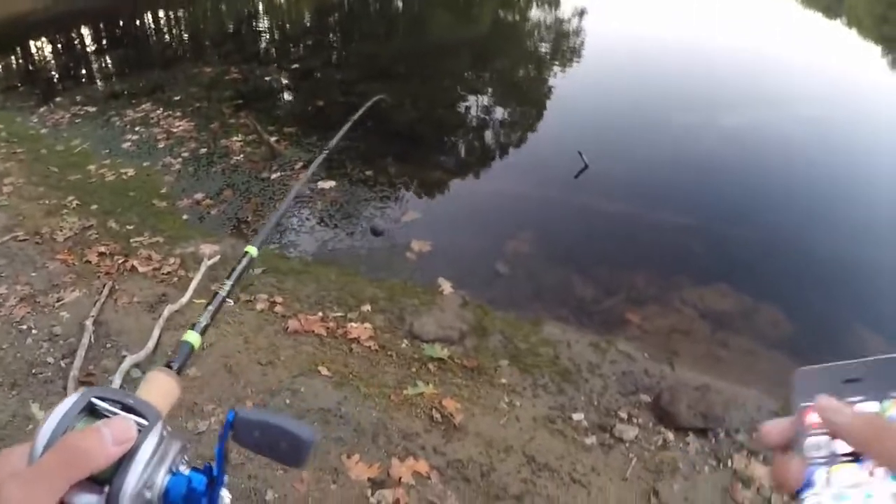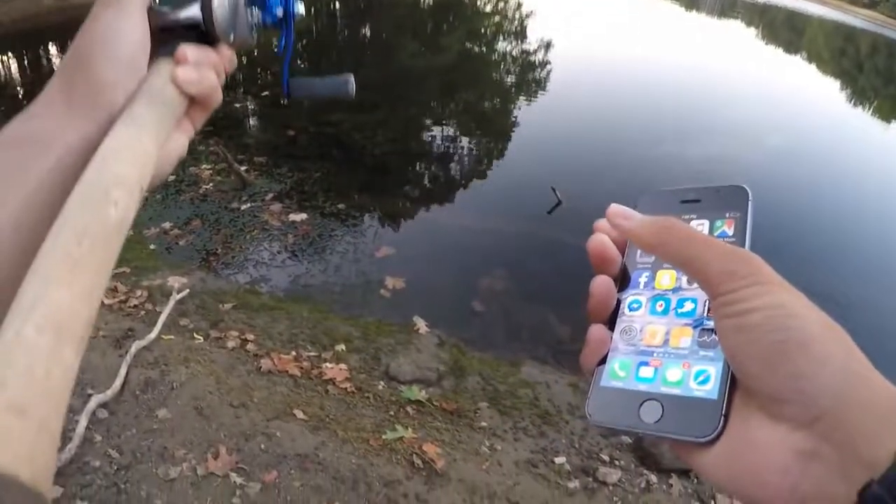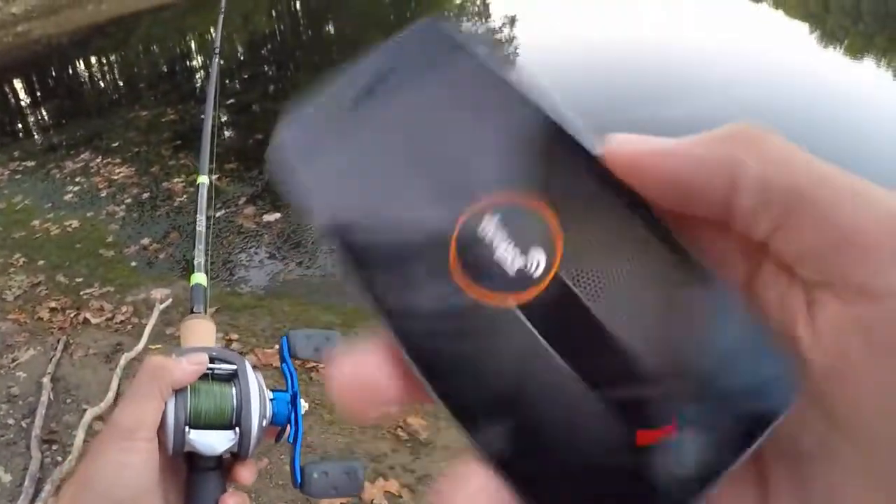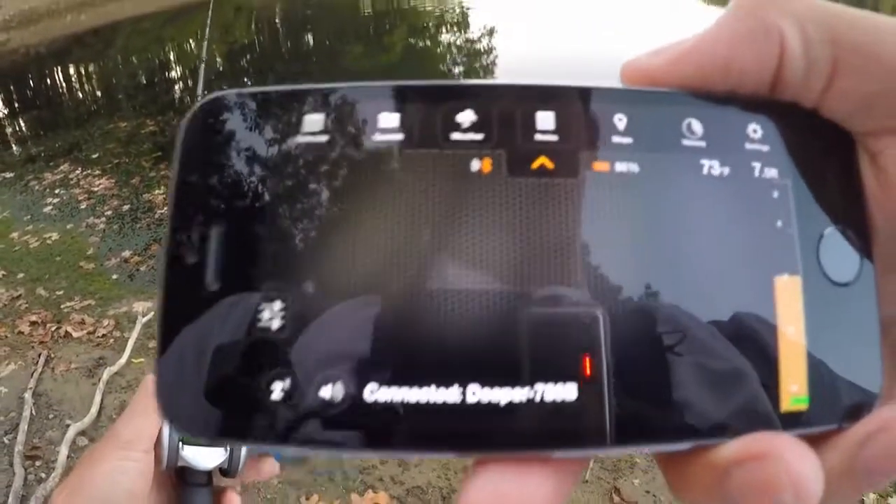If you guys want your Deeper to look like mine when I'm using it, you have to change a couple of the settings. So I'm going to show you the stock settings that the Deeper comes with. Cast it out. It's already connected. So open the app. So here's what it looks like when you first use the device.